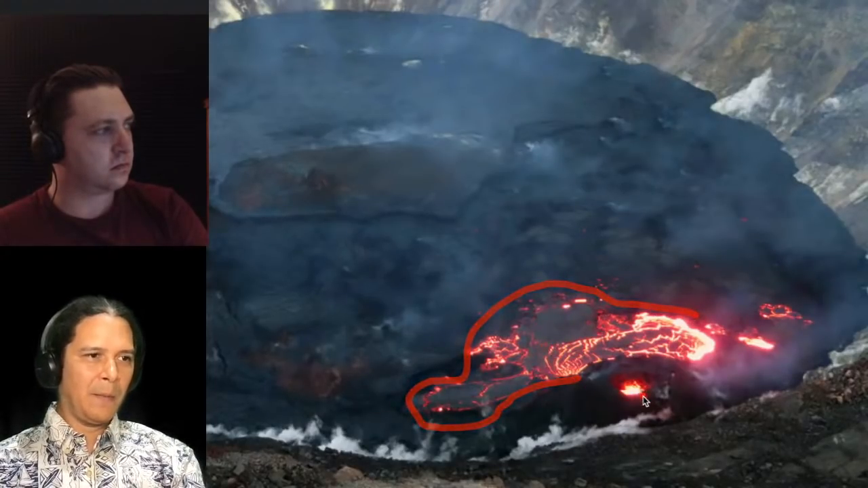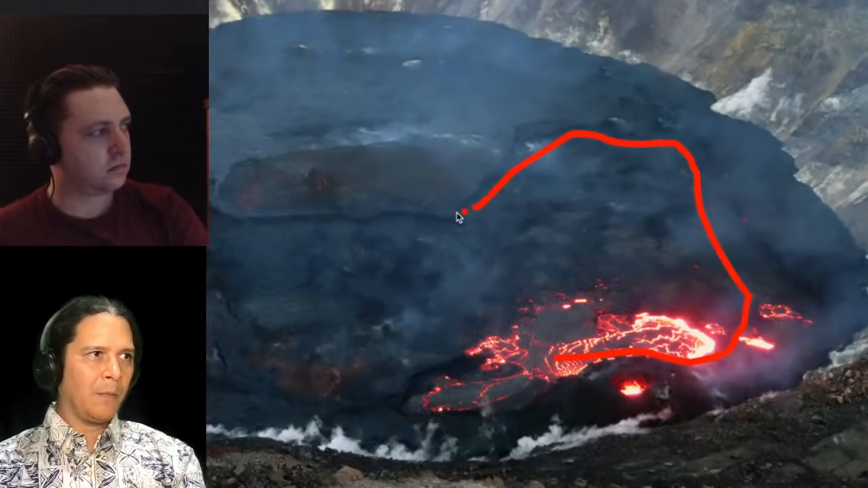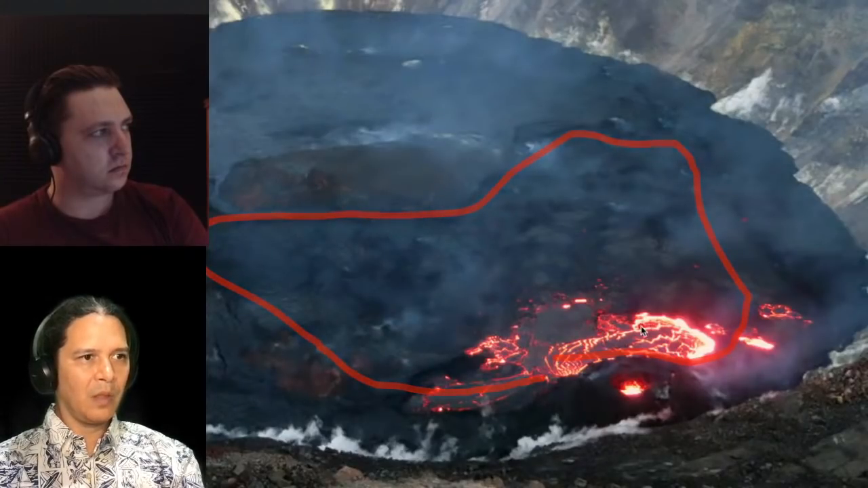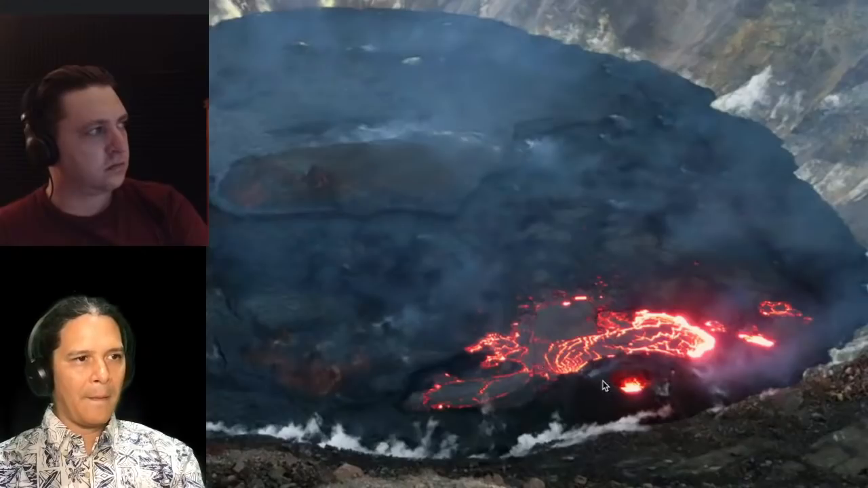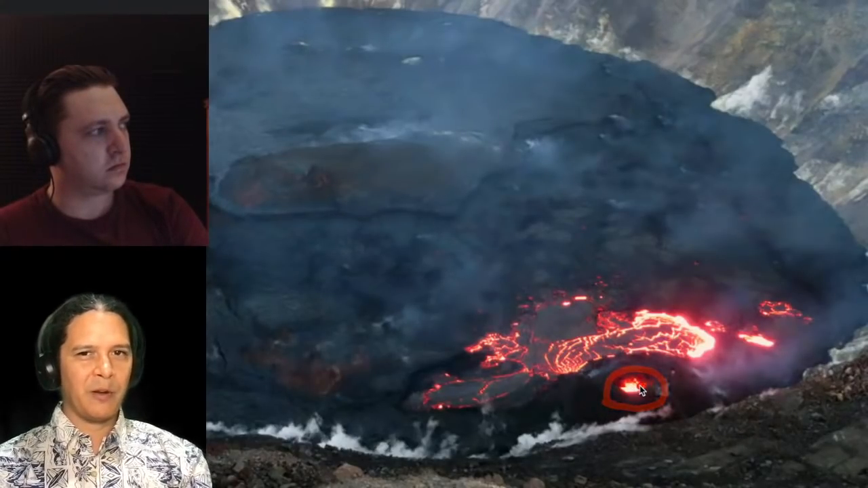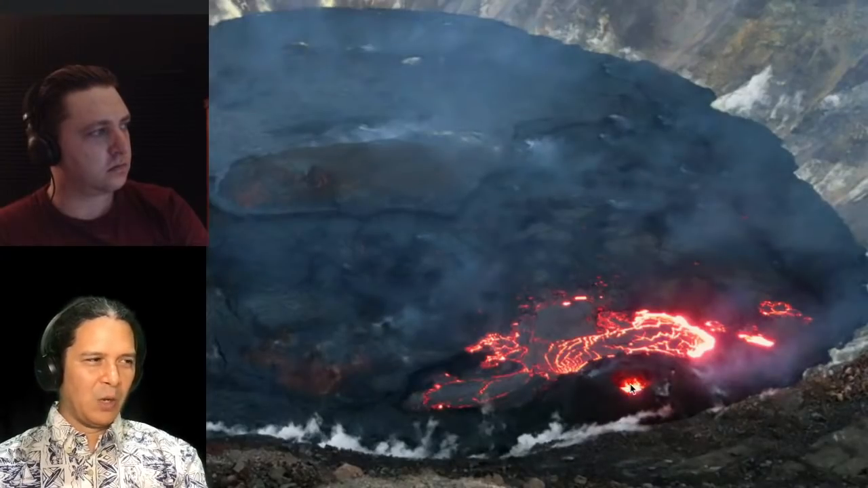When eventually it's going to reflood the area that goes all the way to here and all to that. So really withdrew quite a bit. And you see a little bit of it here, still glowing in the west vent during that whole time. The lava never disappeared or anything like that. It was still bubbling and all through there, just at a lower level.